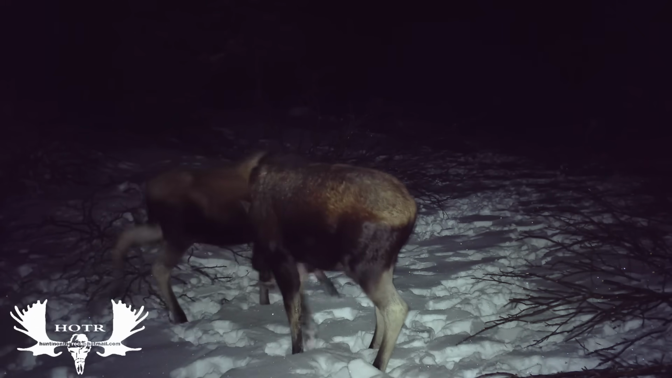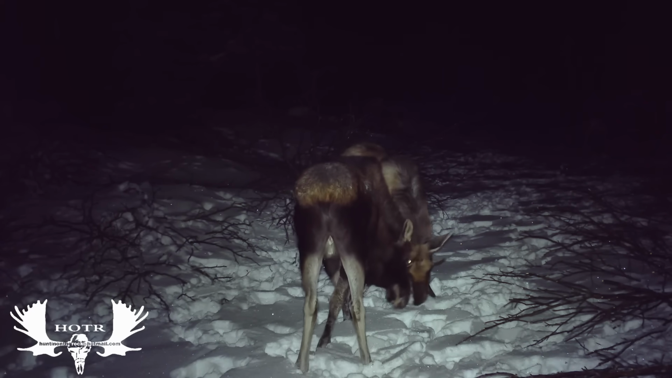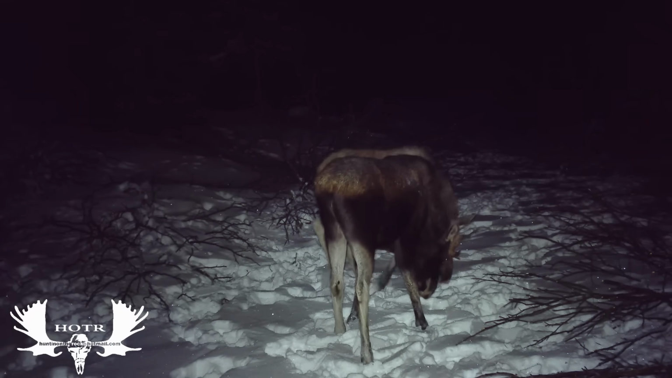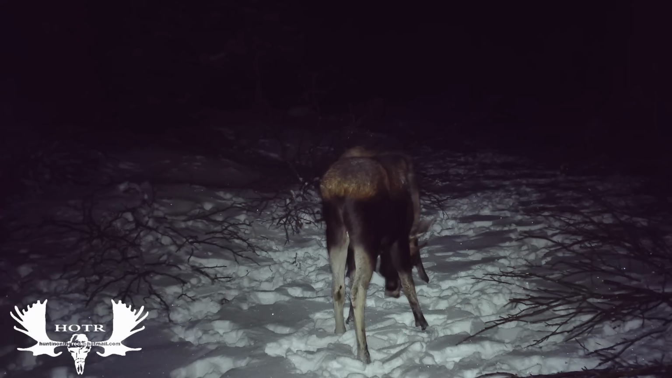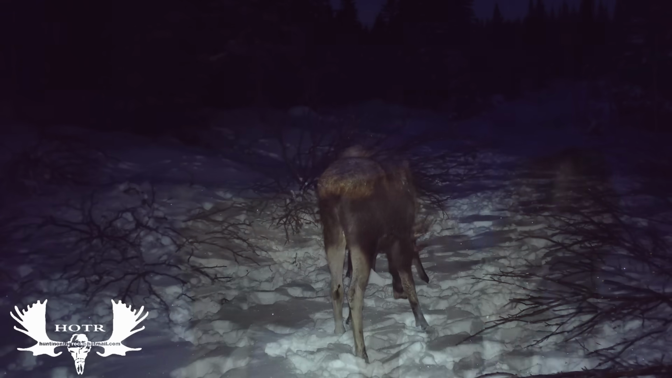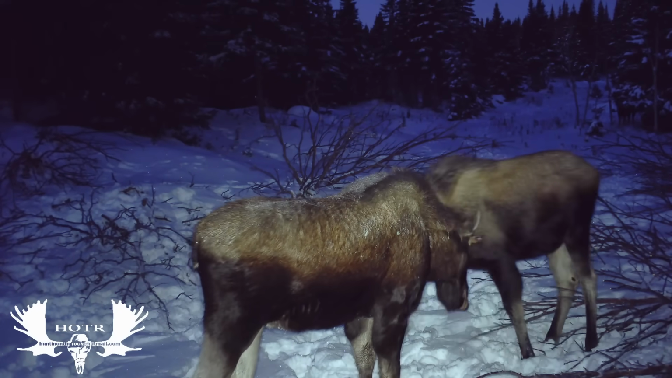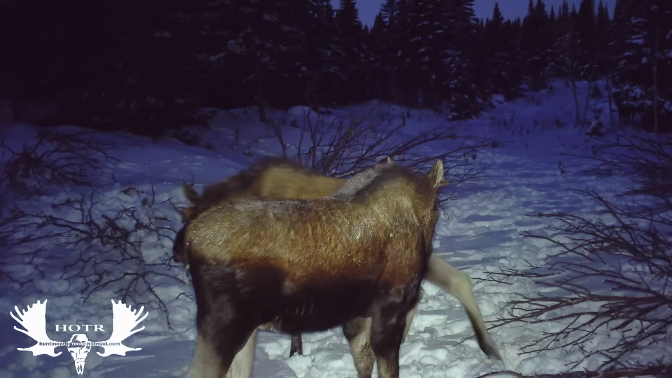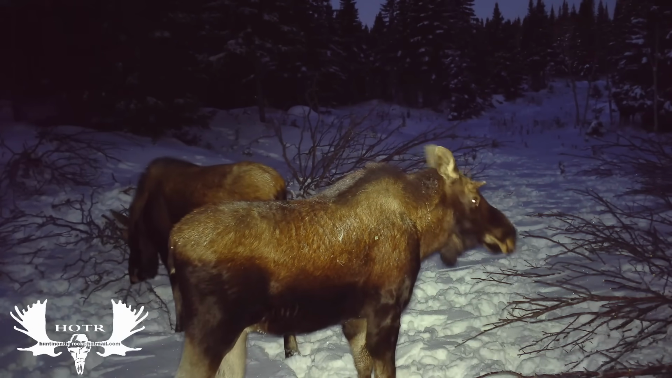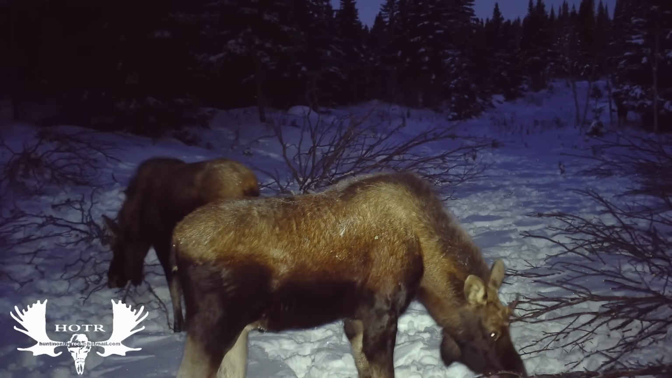Well, these two guys here, I'm not sure what they're fighting over. They haven't got very big antlers at all, but maybe it's just natural instinct, and I guess they'll figure things out after a while. Daylight began to break, and they were still going at it. But not for long. I guess they must have figured out that getting something to eat was a little more important.